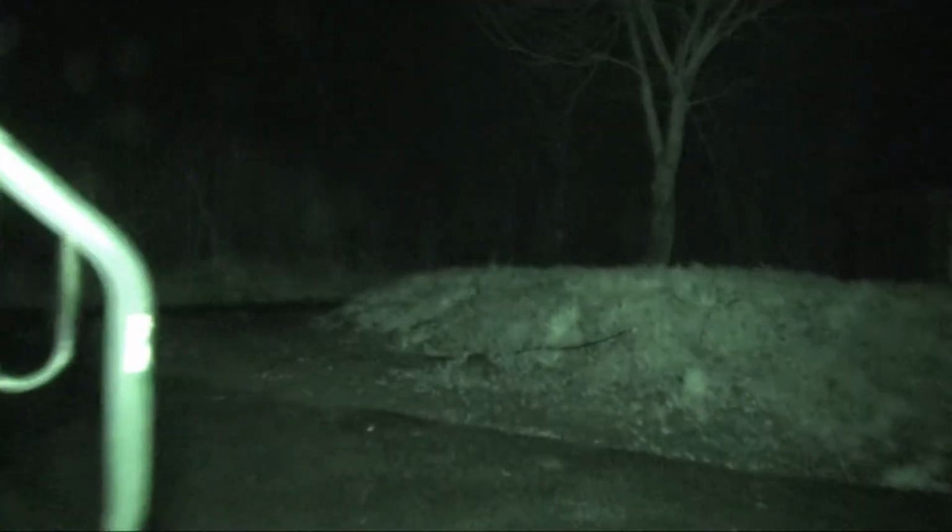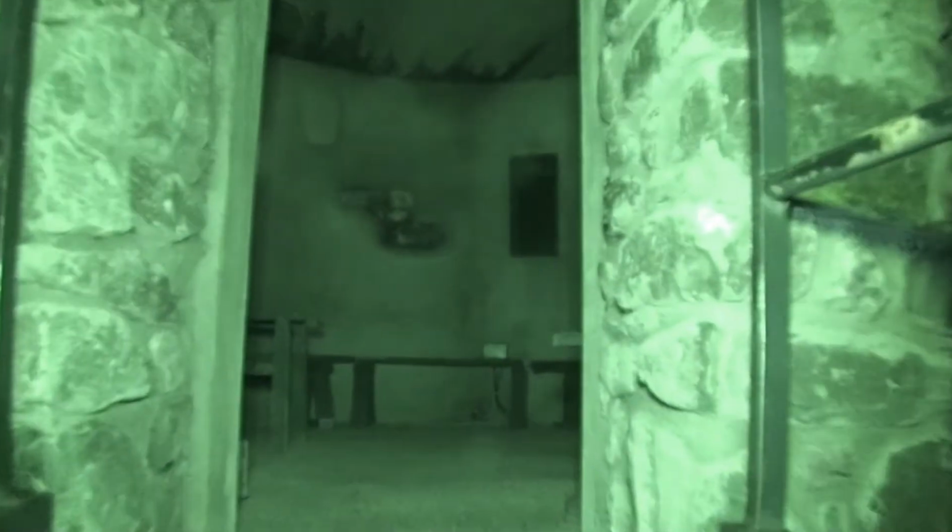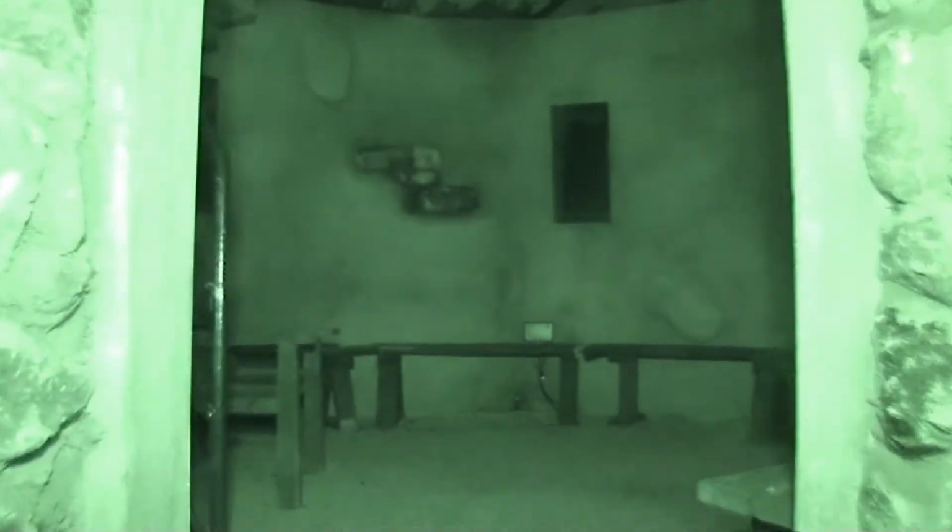This is a replica round tower. Some of you may have seen it, some of you may not have. You step up into it. You'll find a lot of round towers in Ireland.